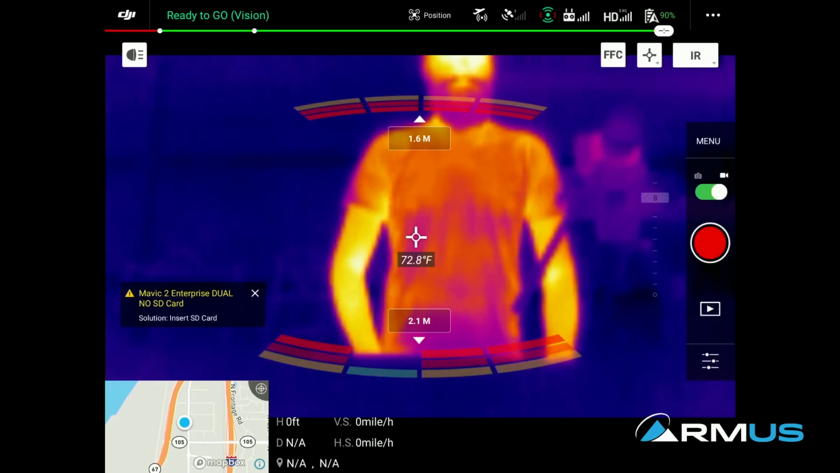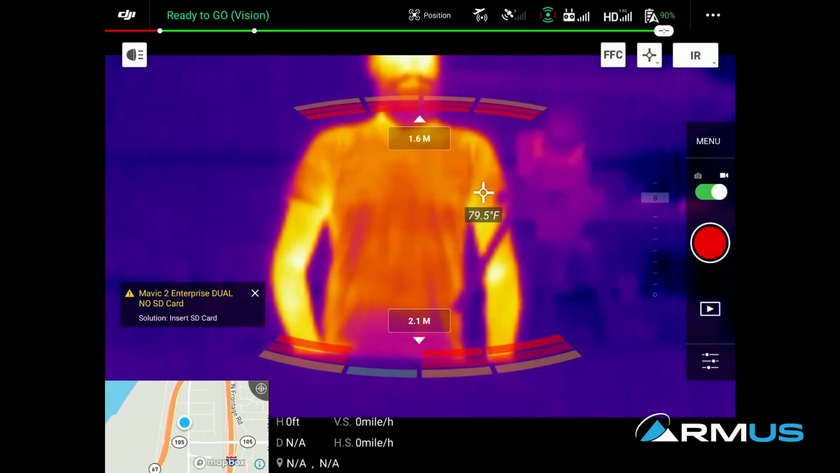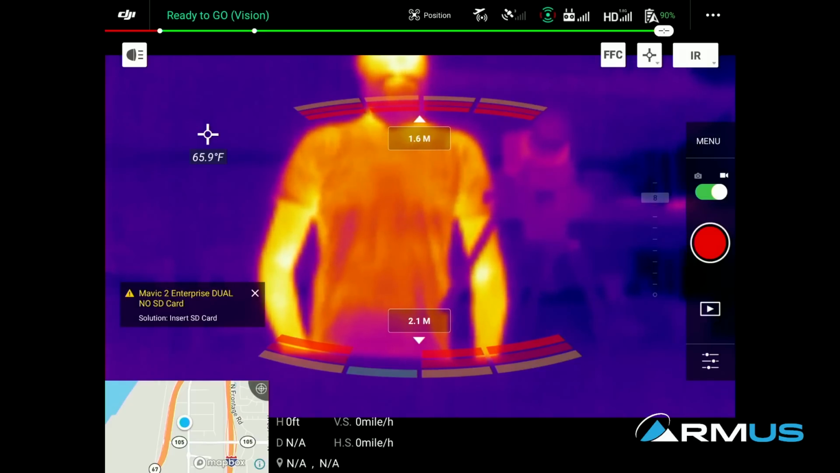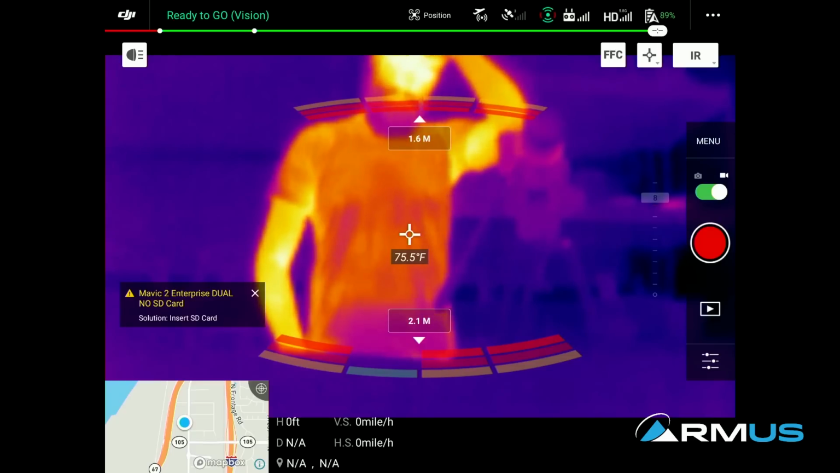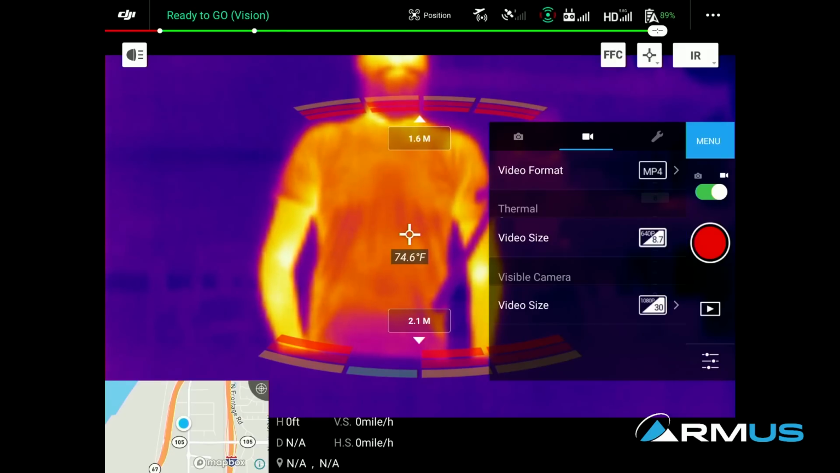In the infrared camera, we can see right now I've got a spot meter right in the middle, and if I click anywhere on the screen, I can see where the temperature might change. 65.9 degrees. Let's go to his arm right there, 84.4 degrees. We can see that is actually working pretty well as far as giving us an initial temperature, but remembering that we don't have the ability to change some of the more needed numbers for absolute temperature, but it does help us get an idea.